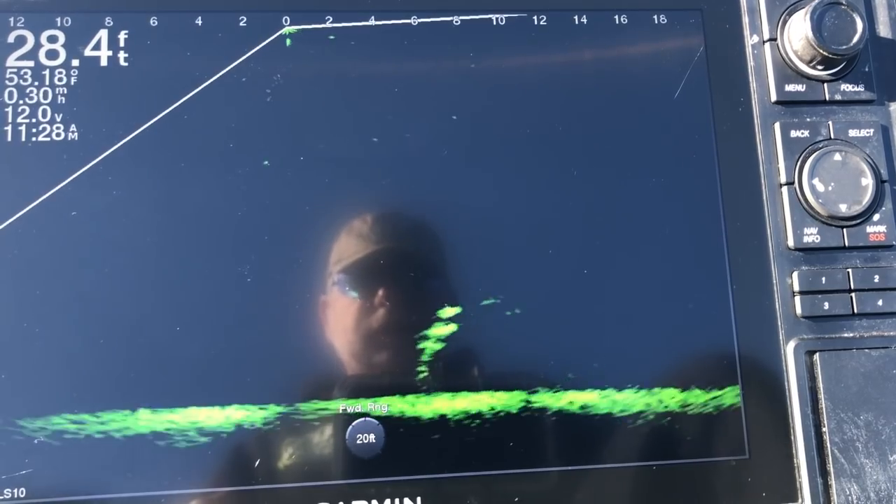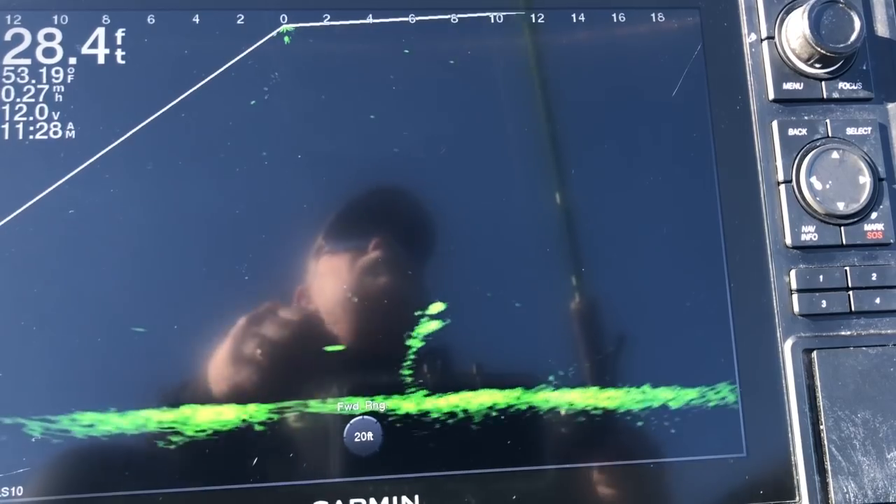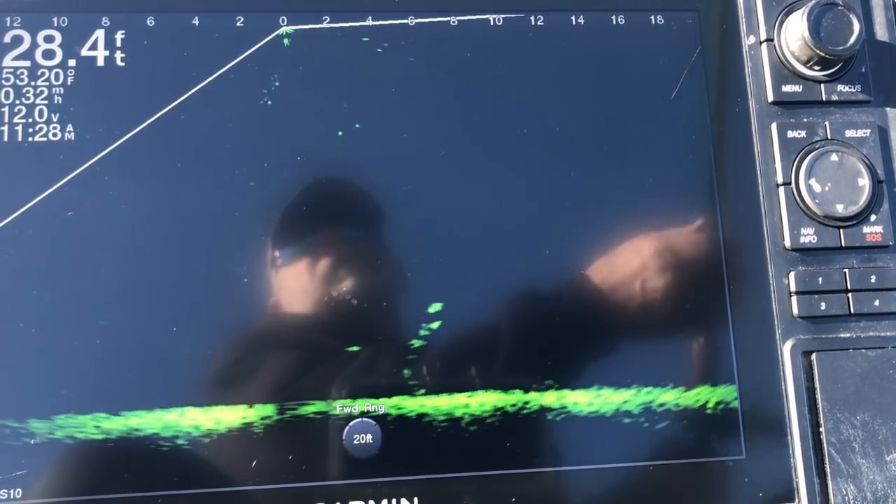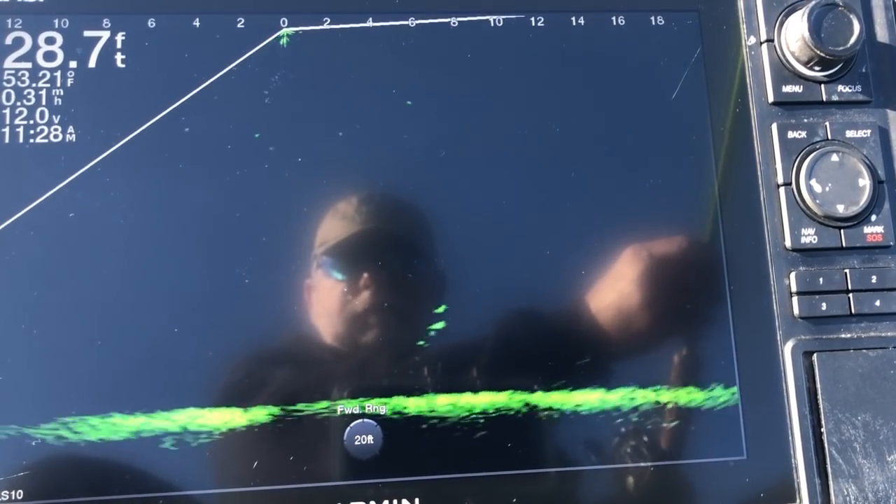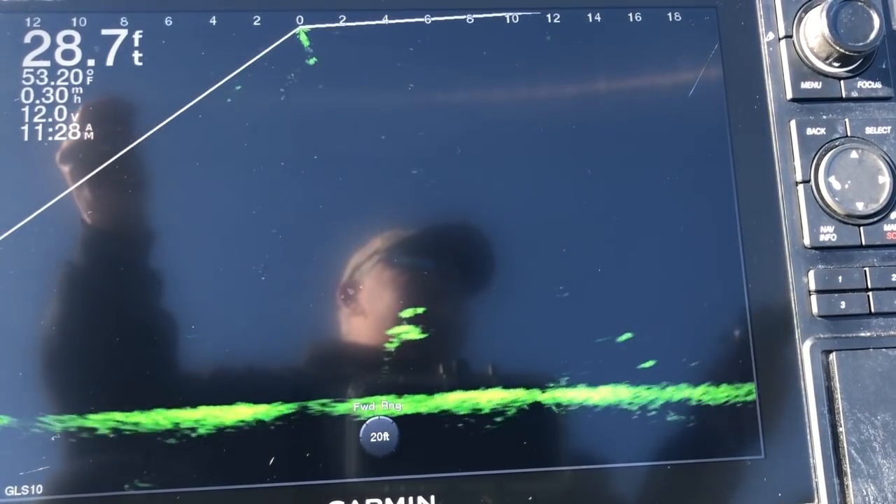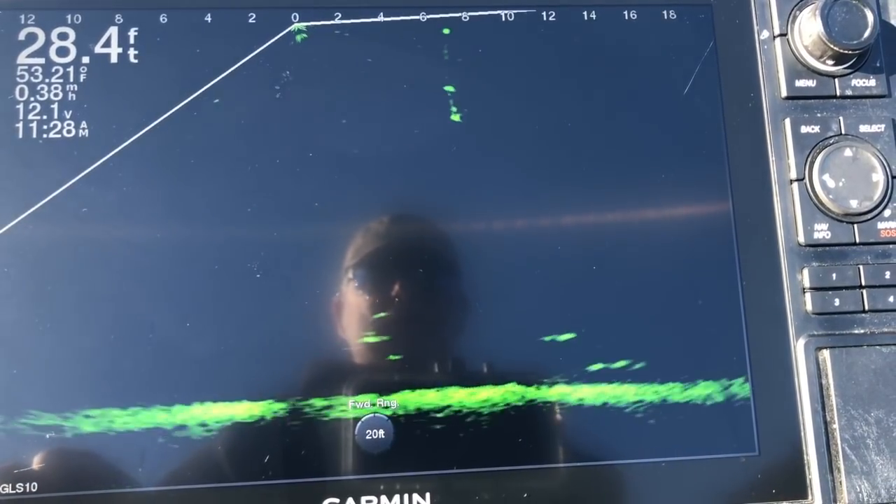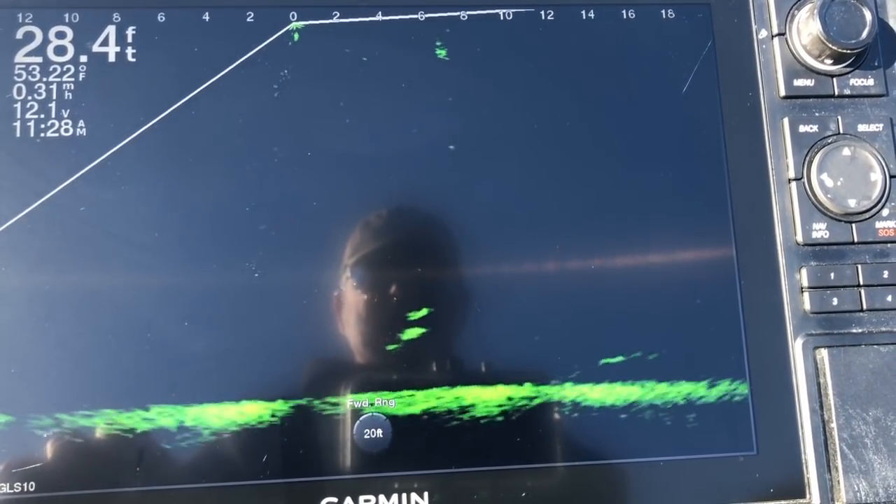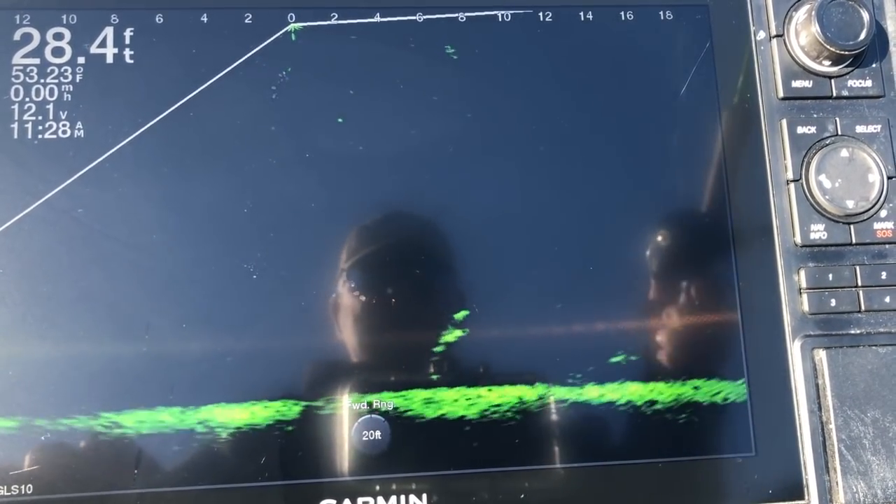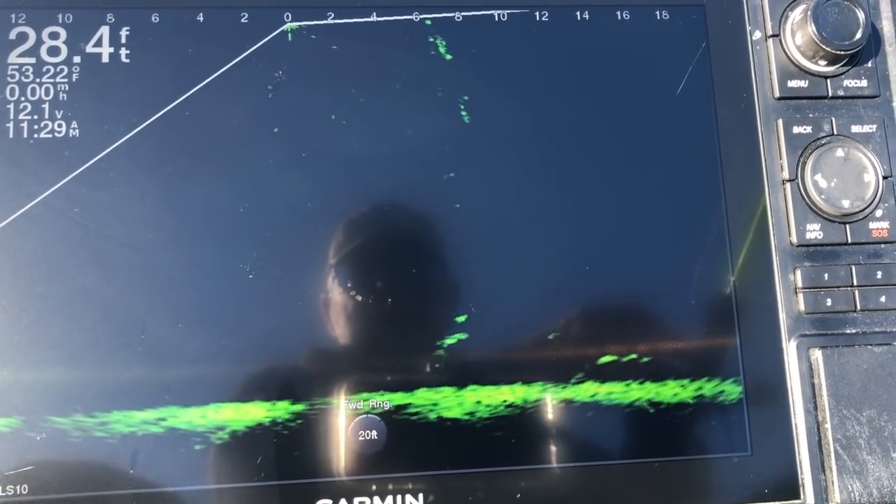All right. I don't think these fish are all that big, but it's such a good, pretty picture. I'd have to drop on them. No, man, you better catch them fish. Don't make me come over there and show him to you now.